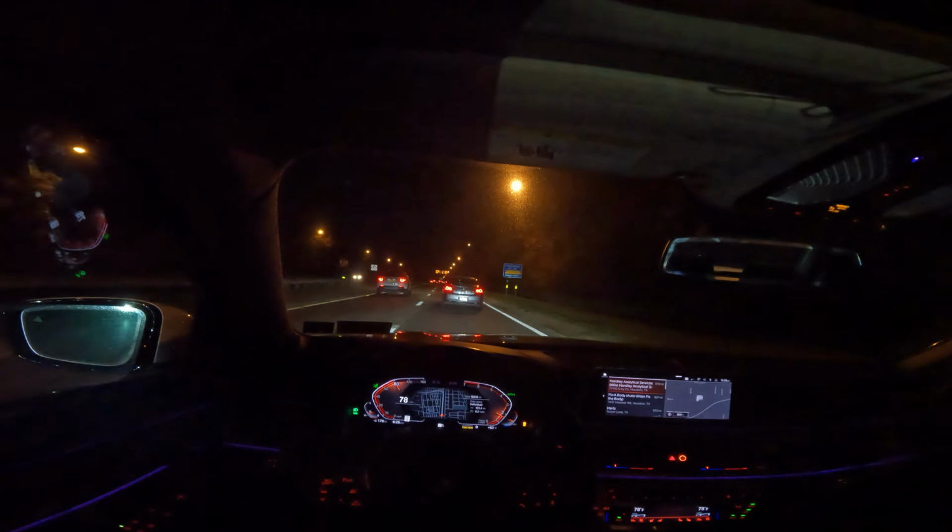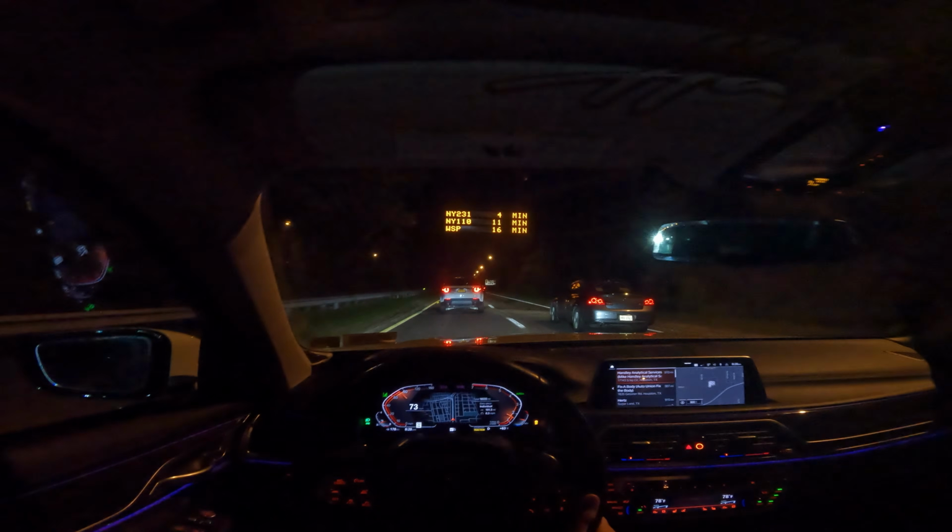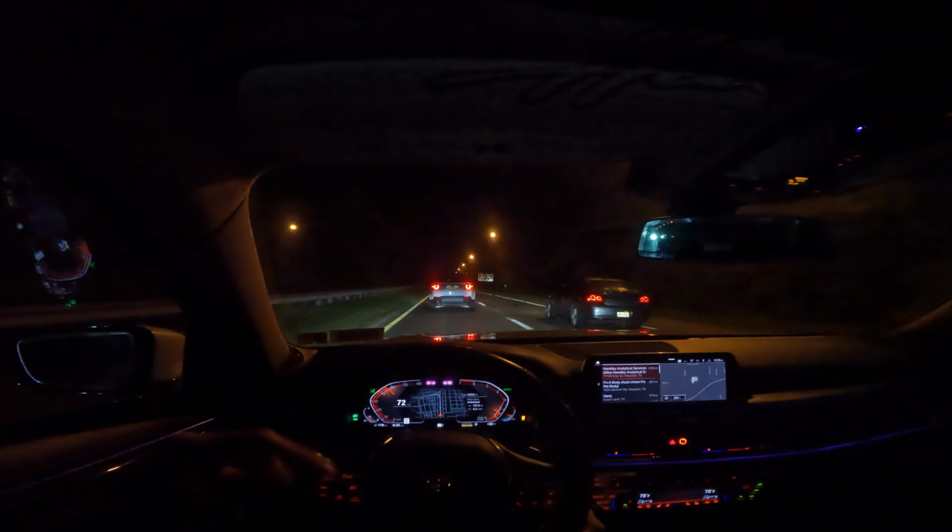So the car's in the shop because of the Bluetooth. As you guys know, the Bluetooth connects, but it doesn't stream music for some reason. I was having that issue for the longest time, and what would happen is I would shut my car off, turn it back on, and it would work. And then one day it just stopped working.